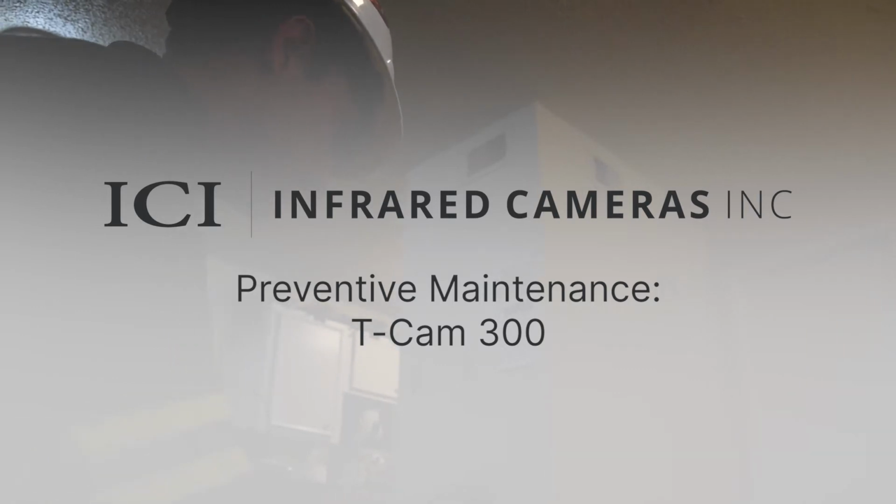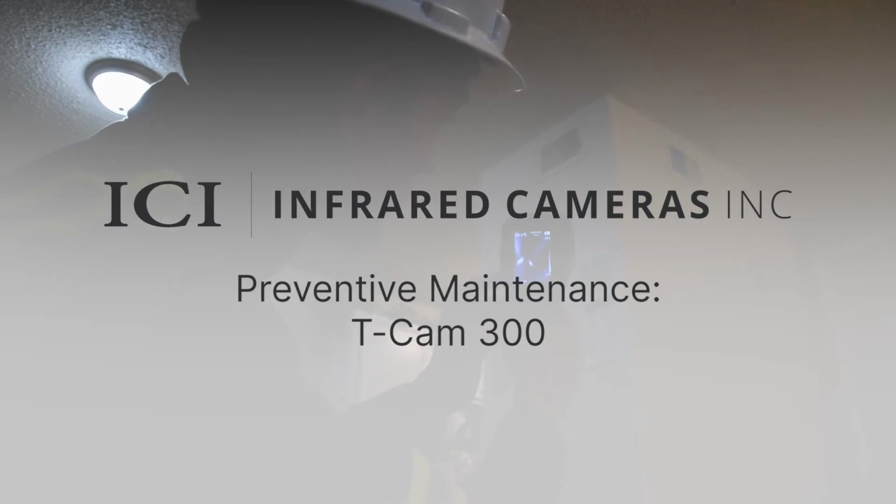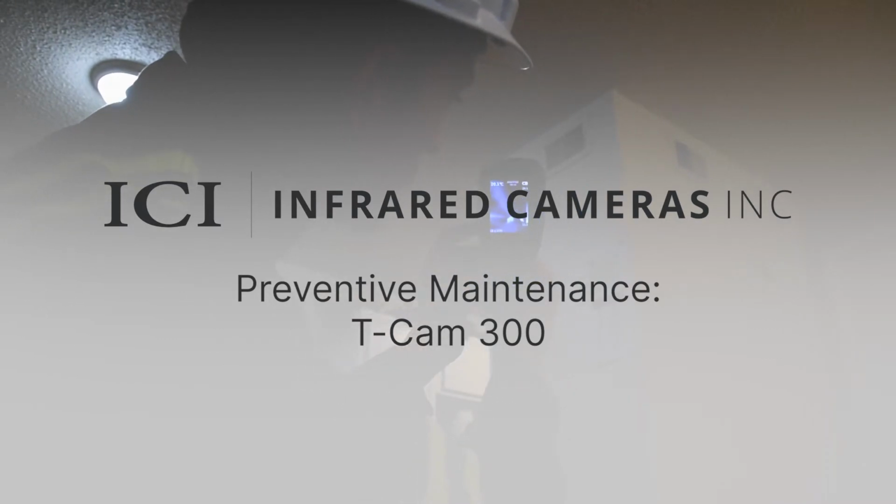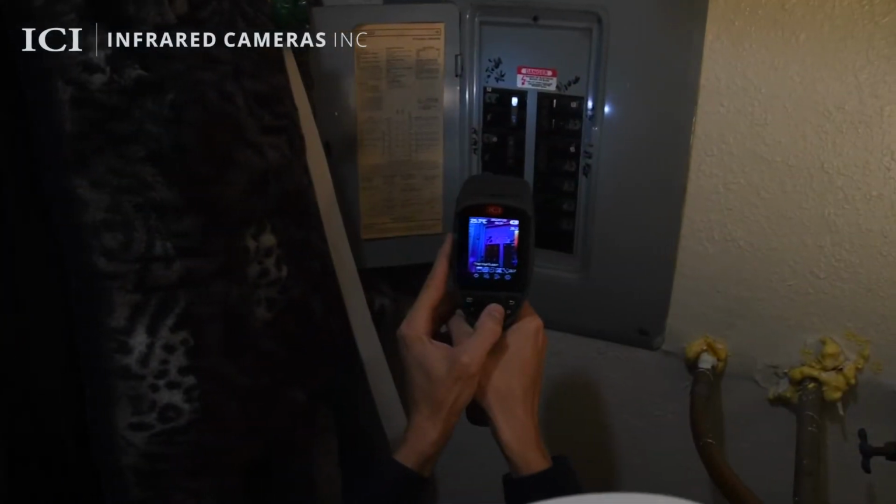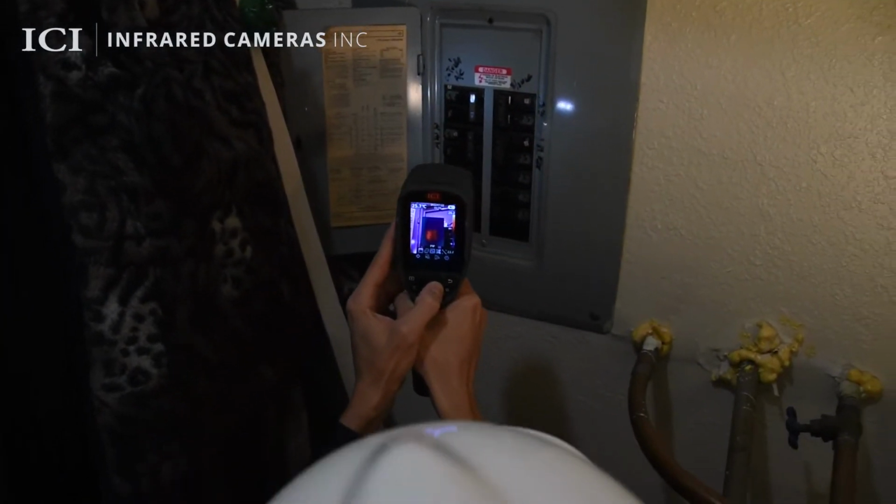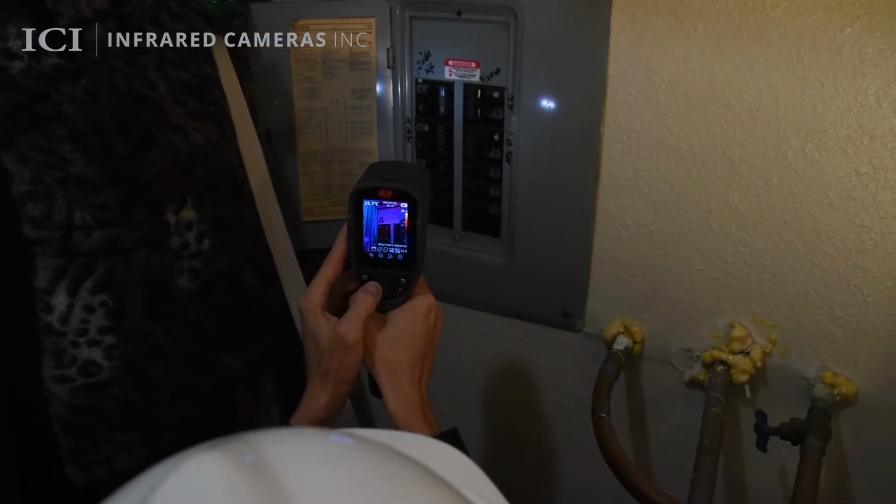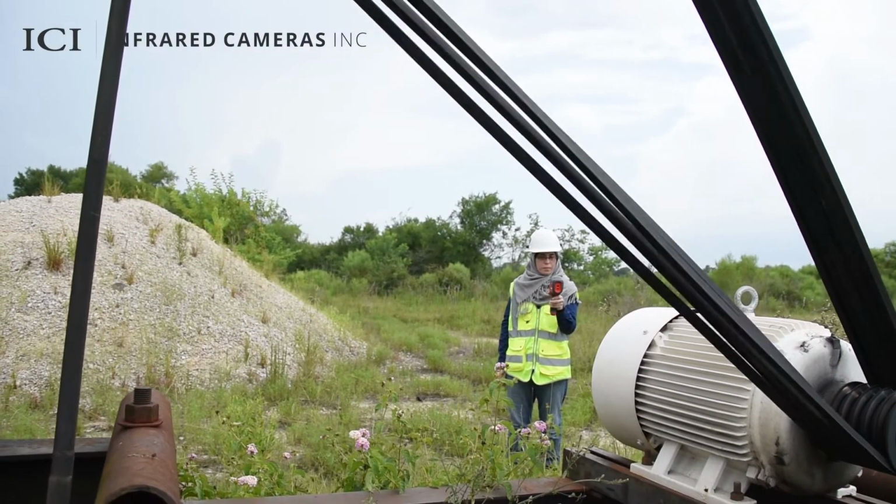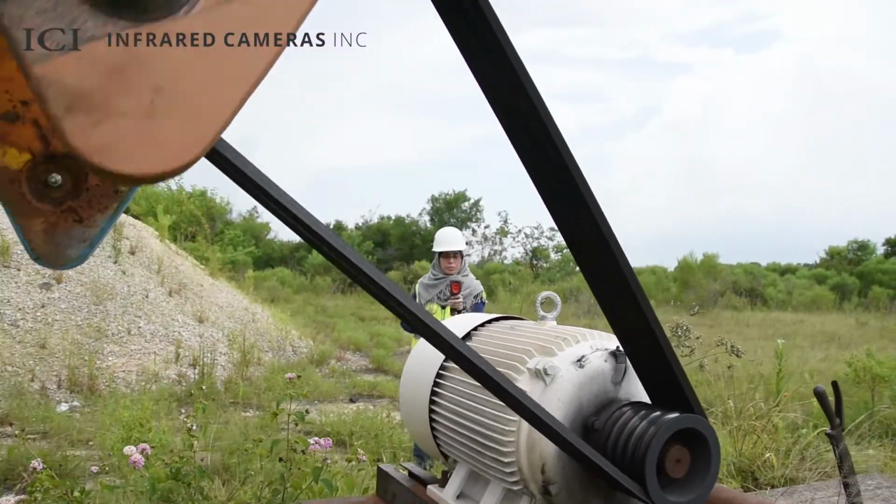ICI's TCAM 300 is a handheld thermal imaging solution for evaluating system performance and troubleshooting a wide range of issues across a facility. The TCAM 300 locates faulty fuses, circuit breakers, and other electrical issues so personnel can respond to problems quickly. Identify failing mechanical parts such as motors, bearings, belts, and more to enhance predictive maintenance.